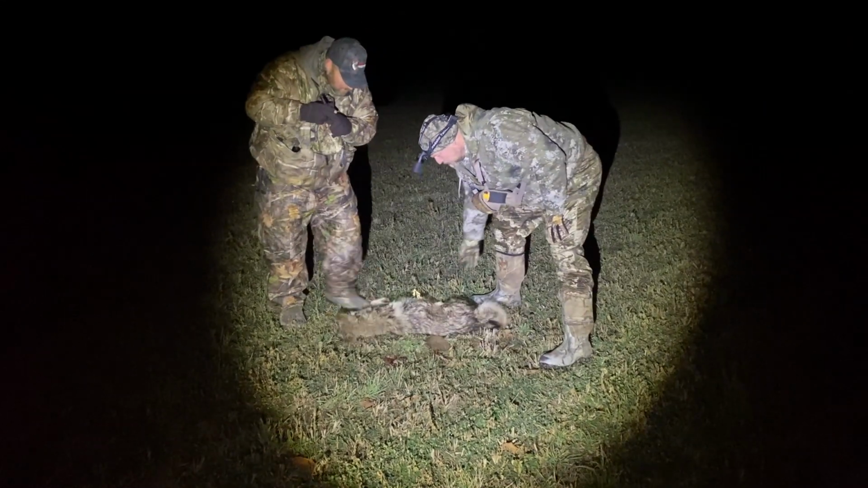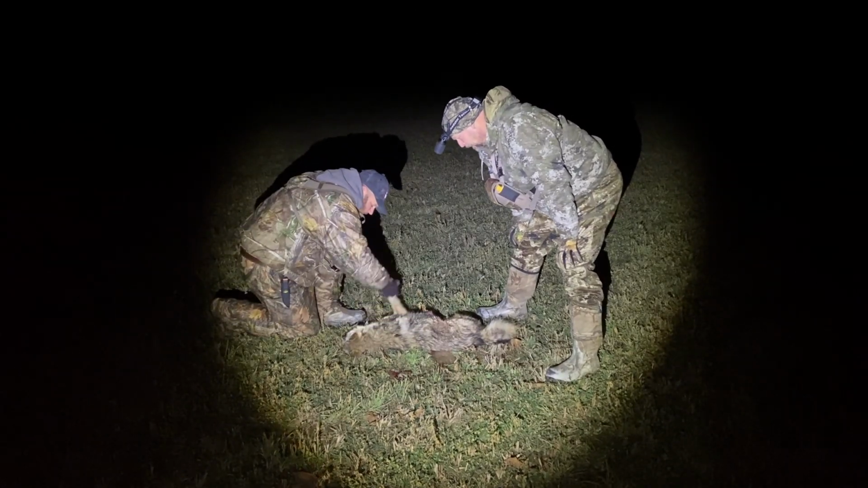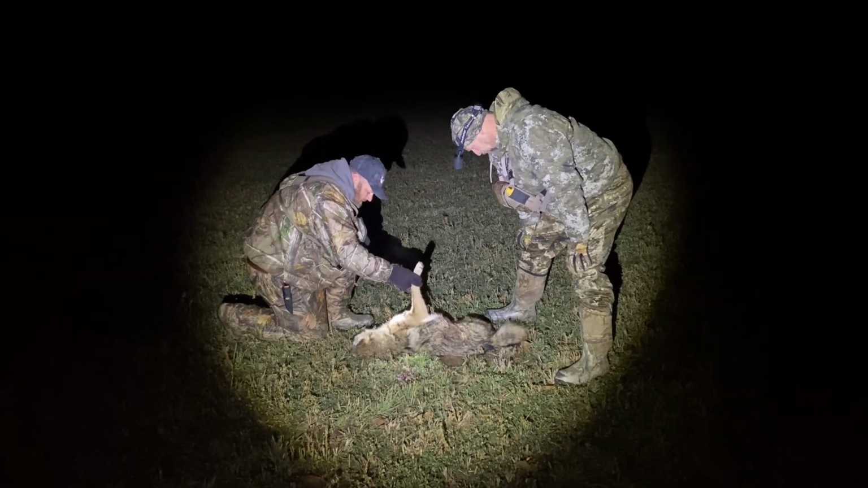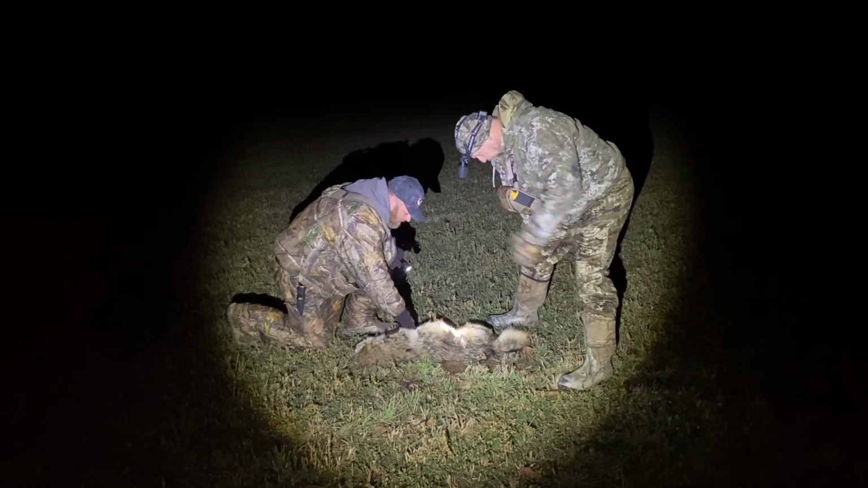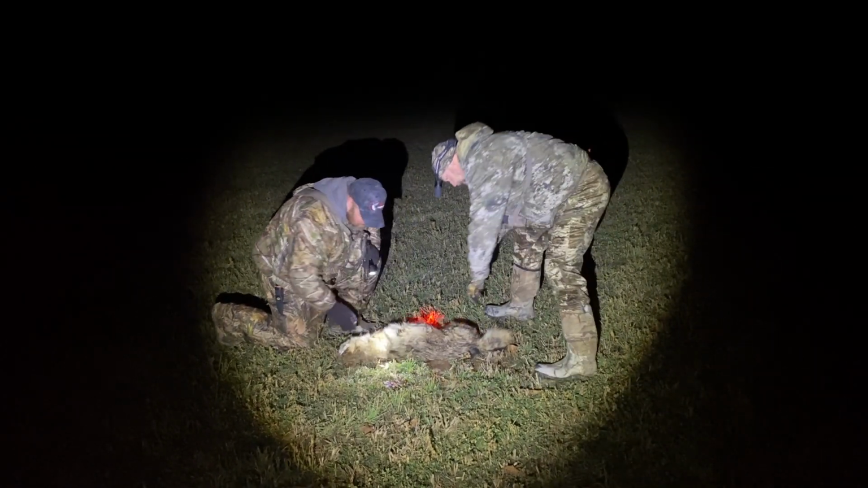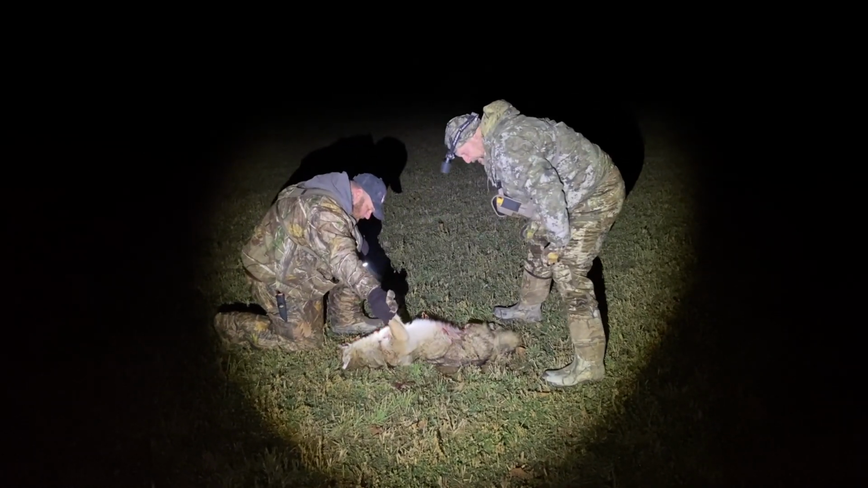There's a chest shot, and there's multiple shots. I put it on her shoulder the first shot. Oh yeah, that's what put her down. I can't believe she kept moving. See if she's got something wrong with her leg. It looks like that there hit too. The one that I shot was limping bad. That's both them shots. I only hit the same one. There's not another bullet hole in the leg. That ain't the same one.